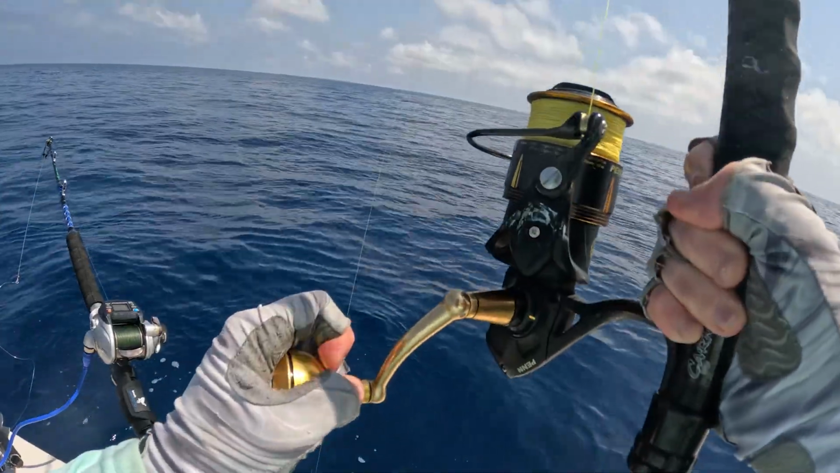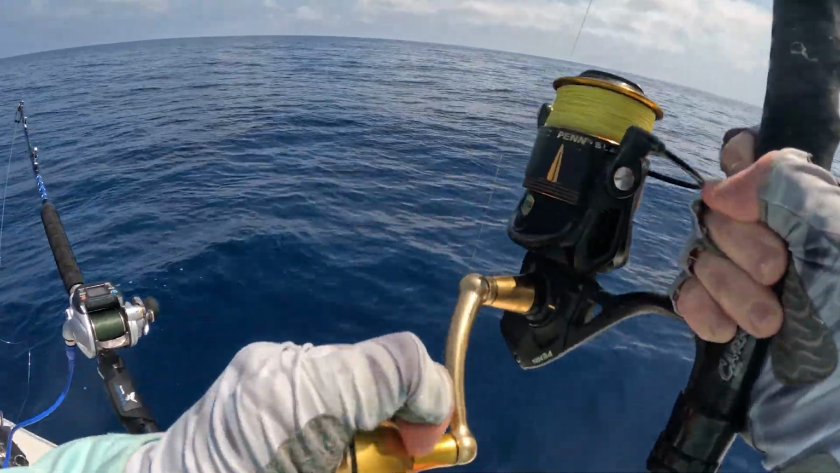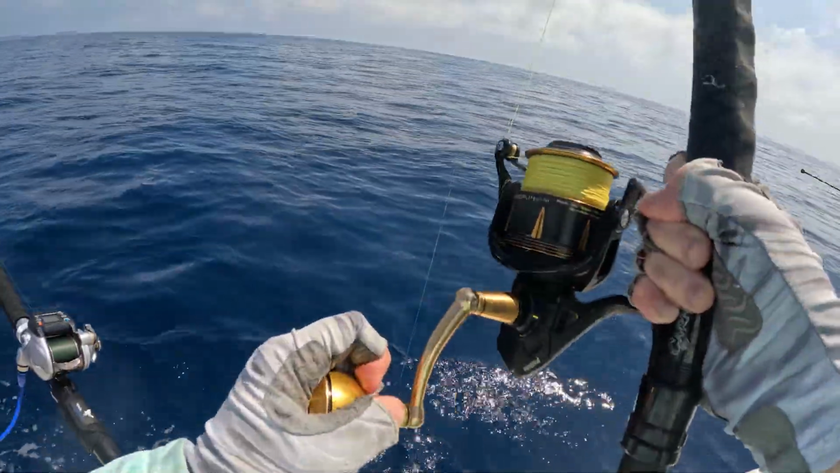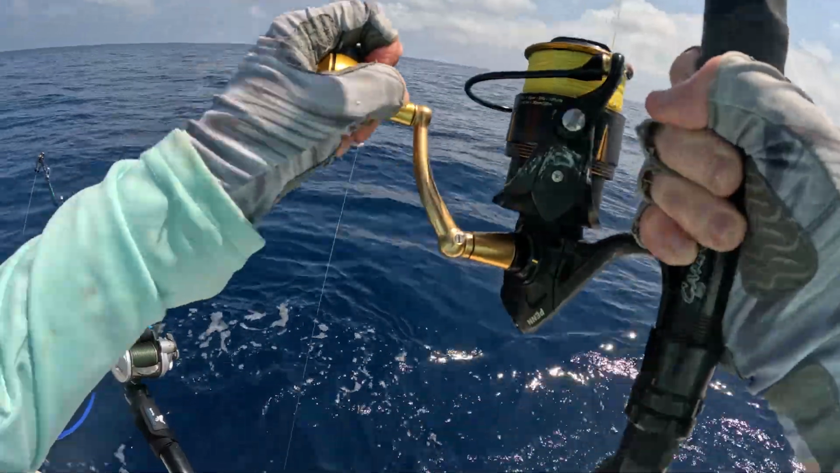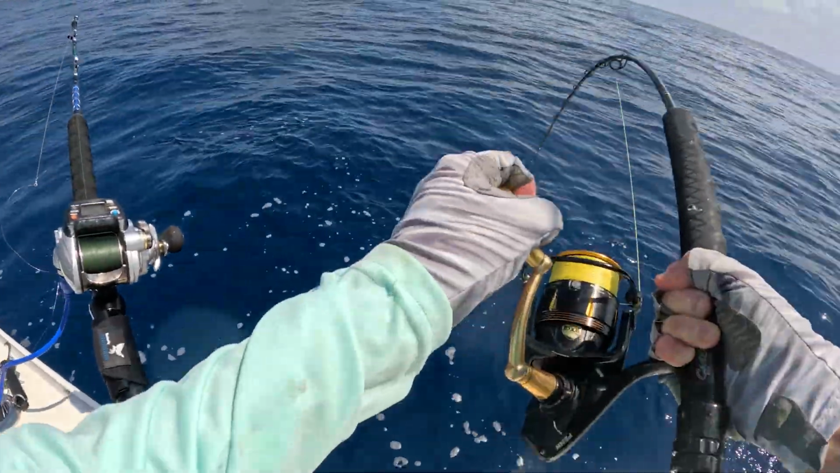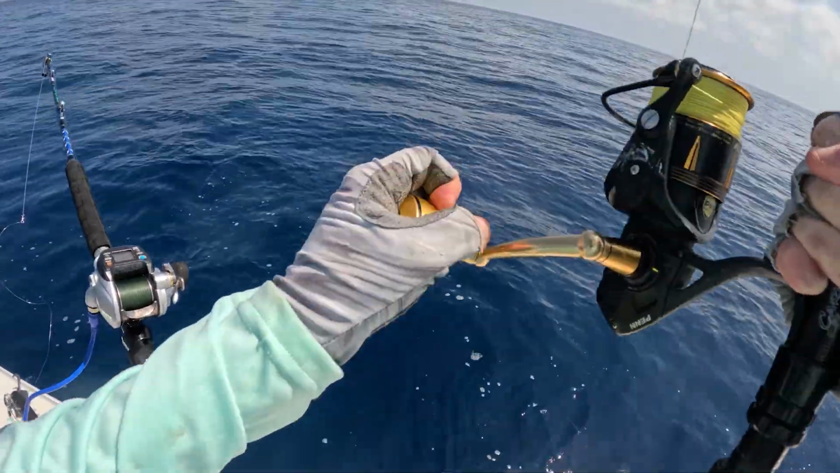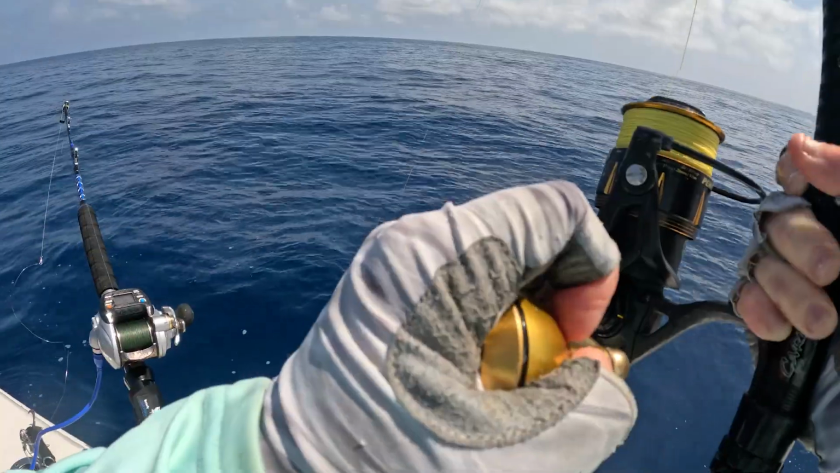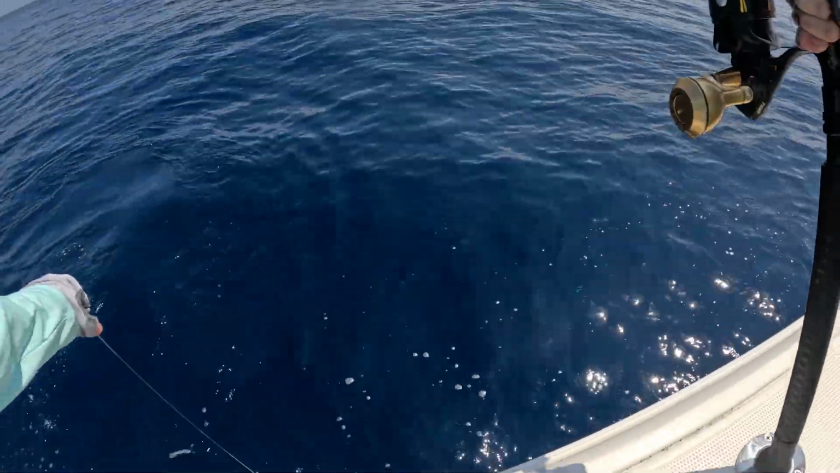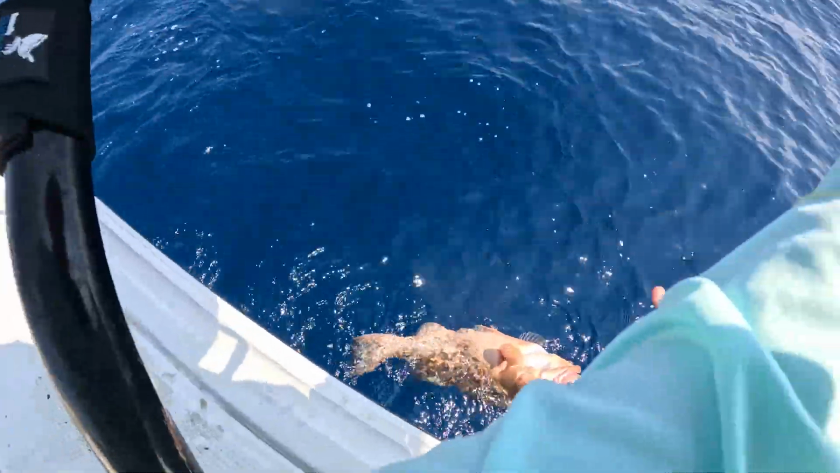On this Penn Slammer 5500 with this Penn Carnage jigging rod, making easy work of these grouper. This one, I think he's gonna be another 24. He's still kicking. Coming up. Ah, you're right. Maybe bigger. Maybe 28. He's barely hooked. Oh, he's just barely hooked. I got him. I'm gonna swing him.